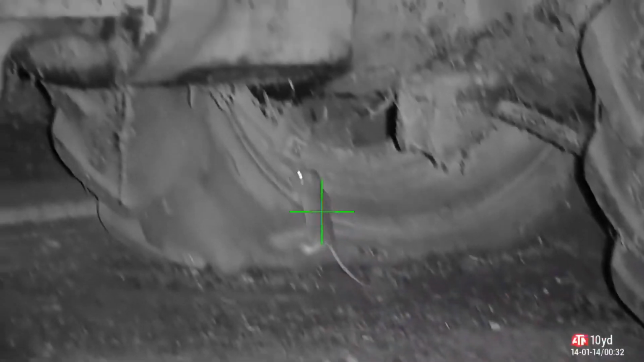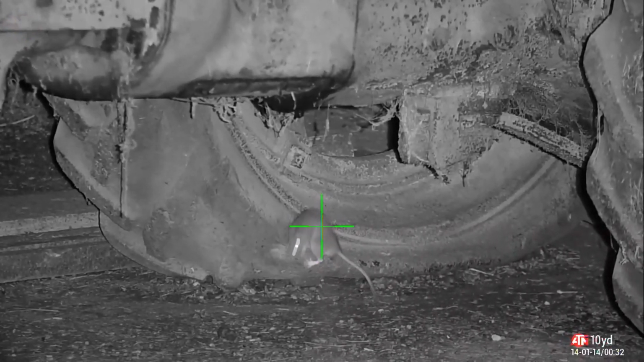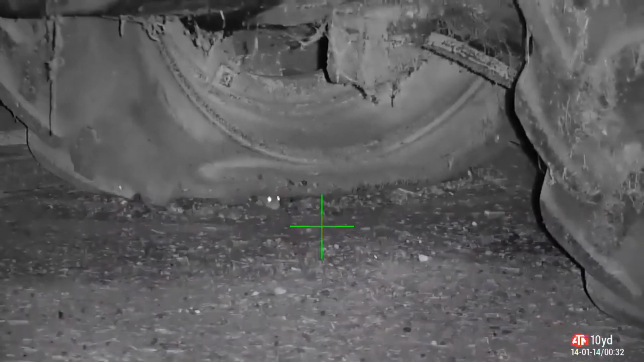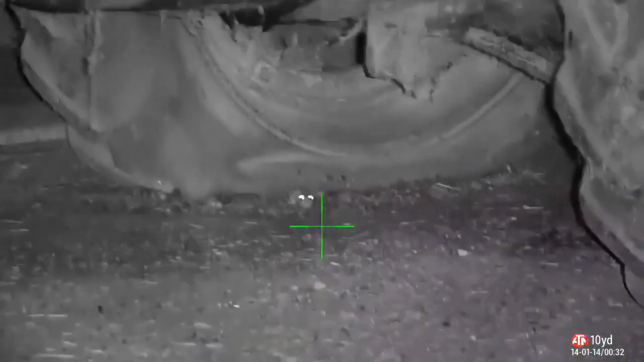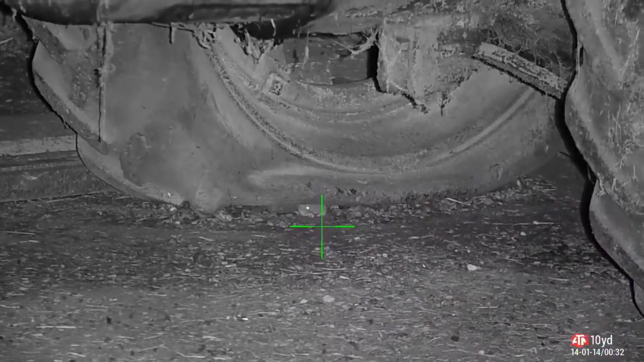Next up we've got a kitten. Not a cat kitten, a baby rat kitten. Take the shot on that one, but he moves just as I commit to the shot. And the pellet misses him and gets smashed to pieces on that tyre rim. He ducks off underneath, sticks his head out though to see what happened. So I punch a pellet down there.